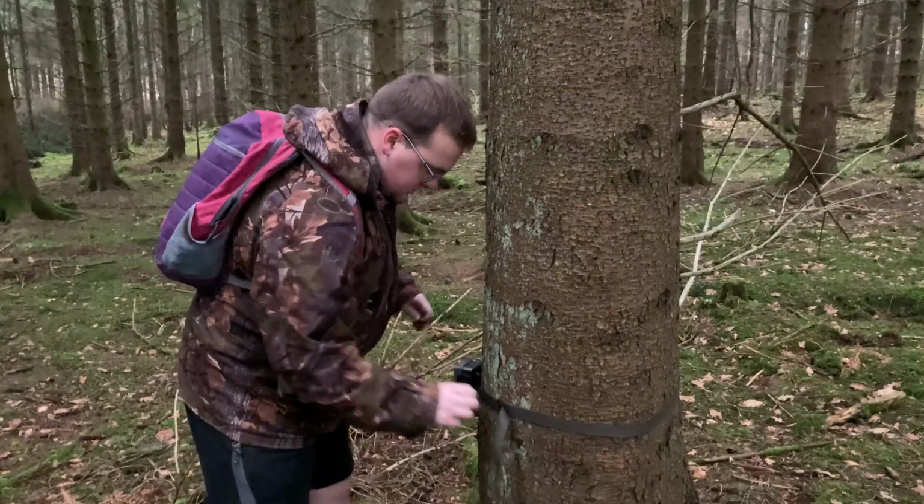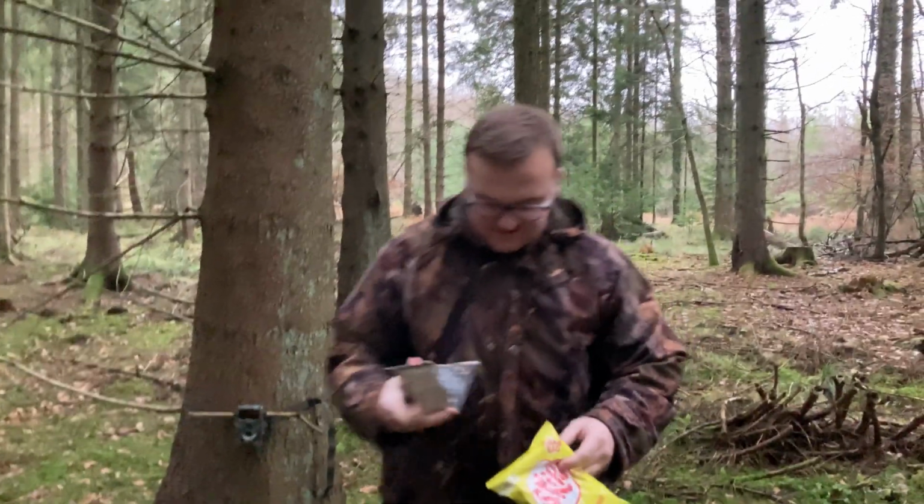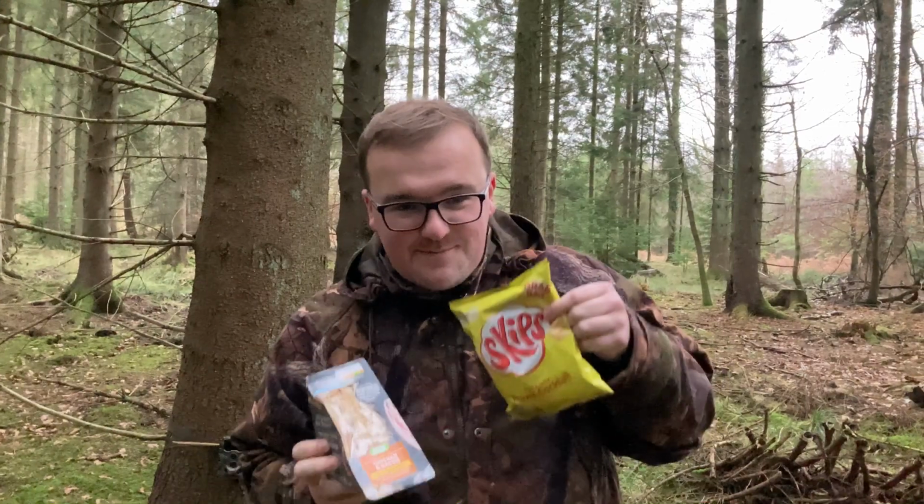Today we're back in the woods because we're going to put some food down and it's going to be a meal deal. Right then, we've got the camera set up and the meal deal of choice today is from Asda. We've got ourselves a chicken and bacon sandwich. We've also got ourselves a bag of Skips. There was a drink, but I drank it.